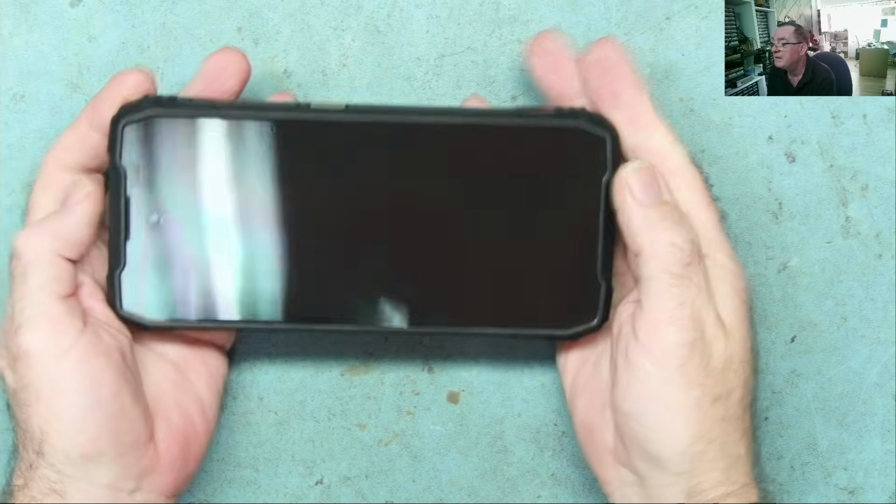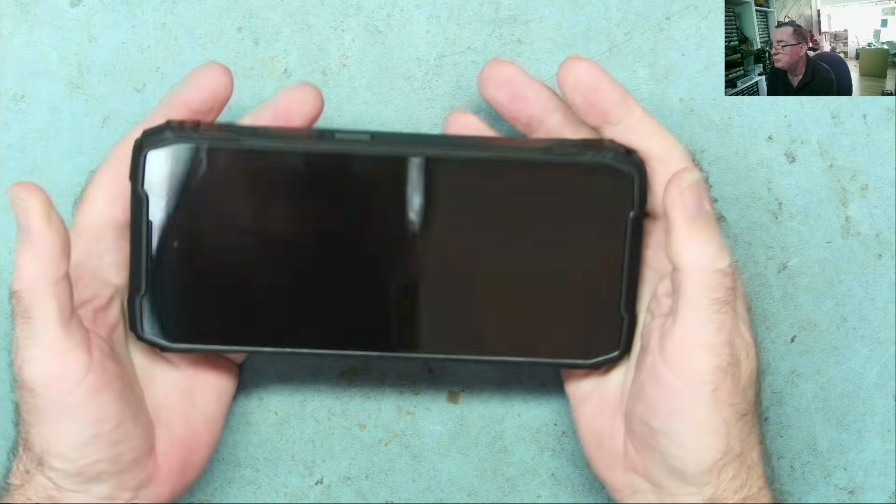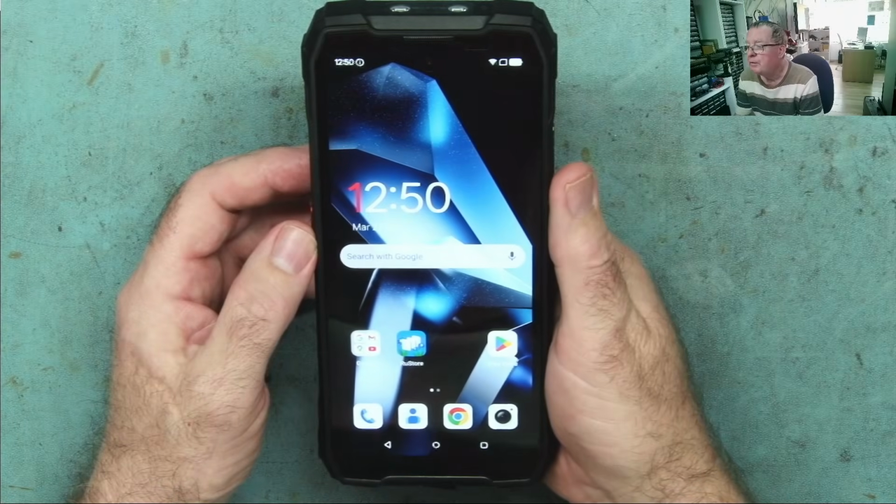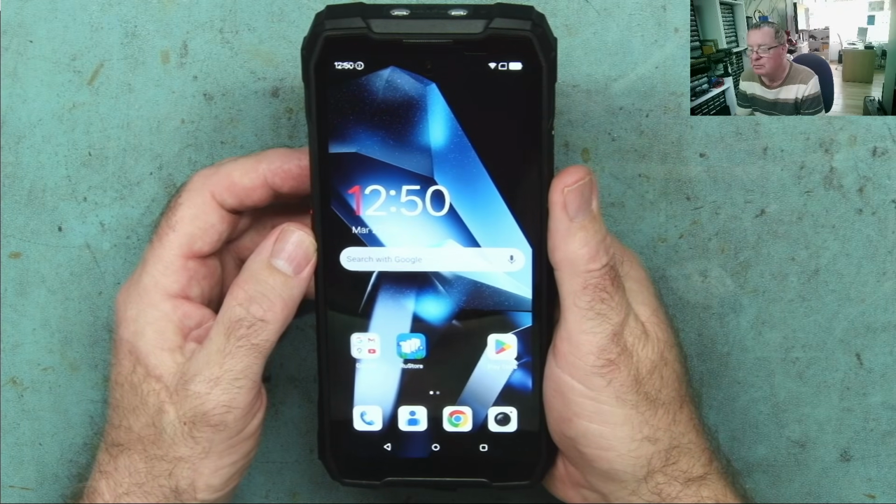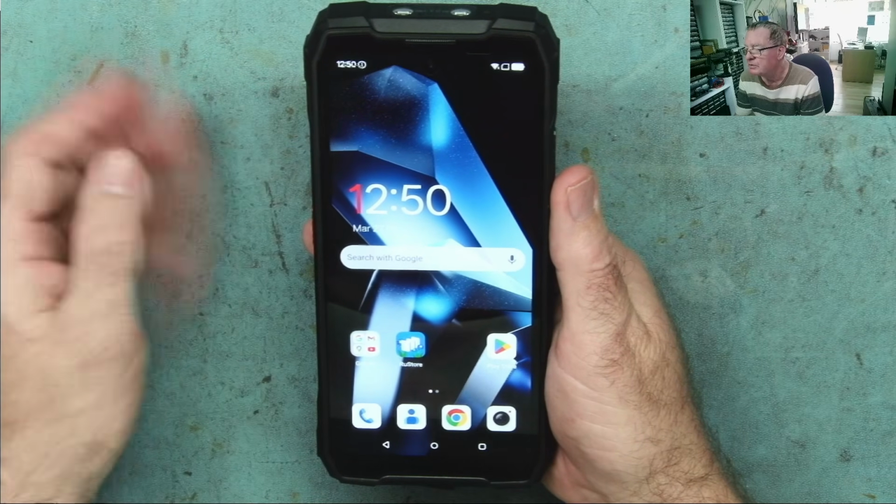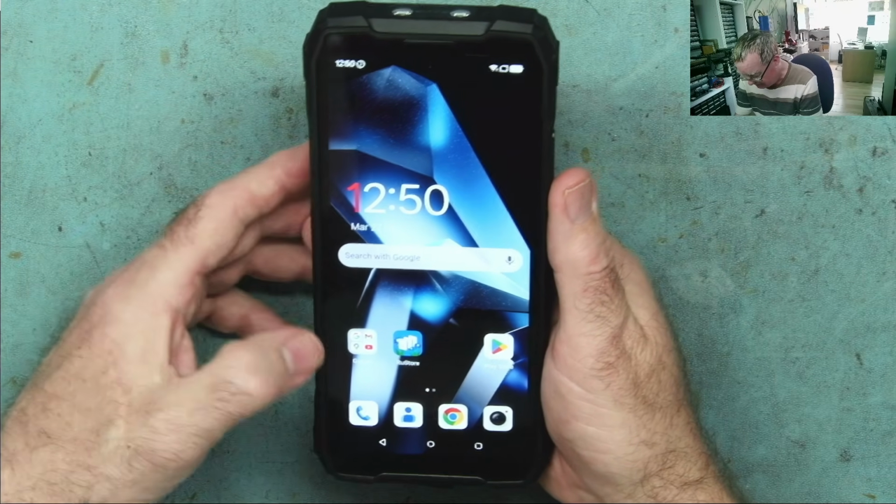I just looked it up on the internet and this is 640 grams. That is one hefty phone. Of course, being in the electronics channel, I know full well that the thing you guys are really interested in is the performance of the infrared camera. So let's have a look at this.